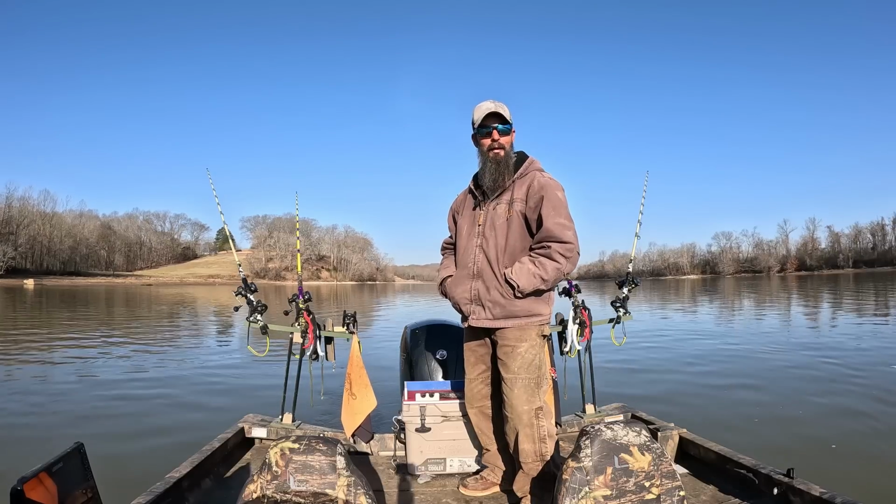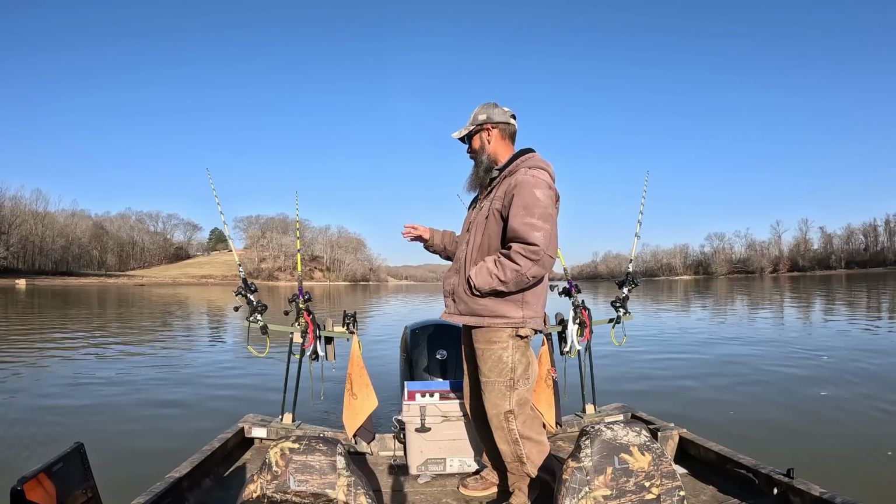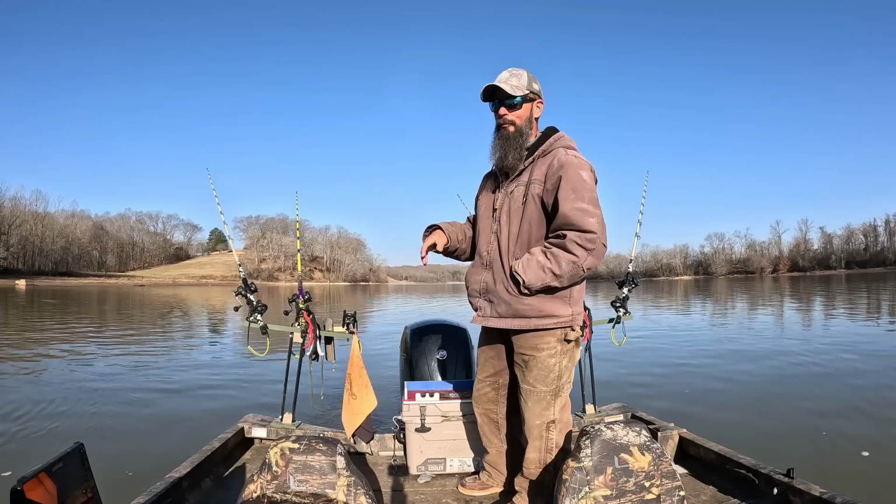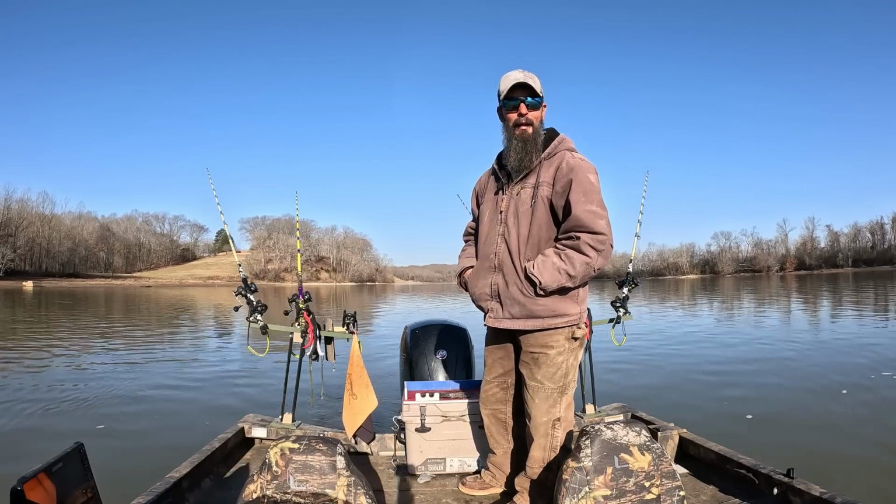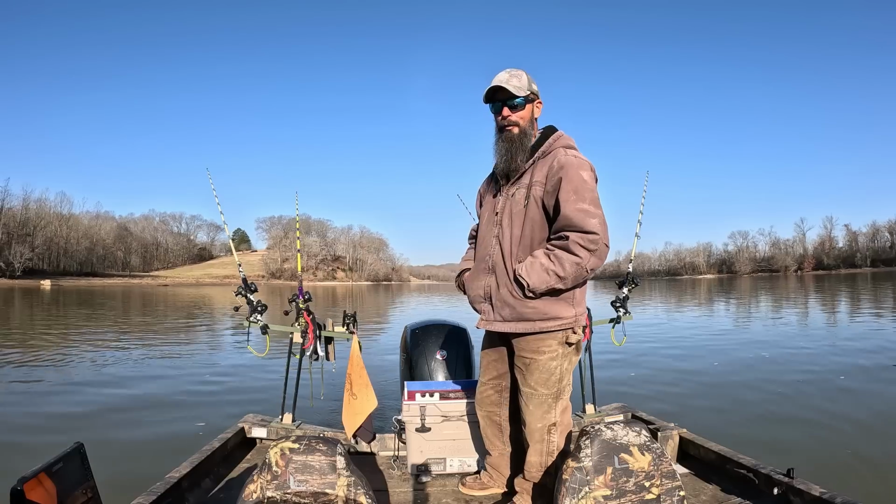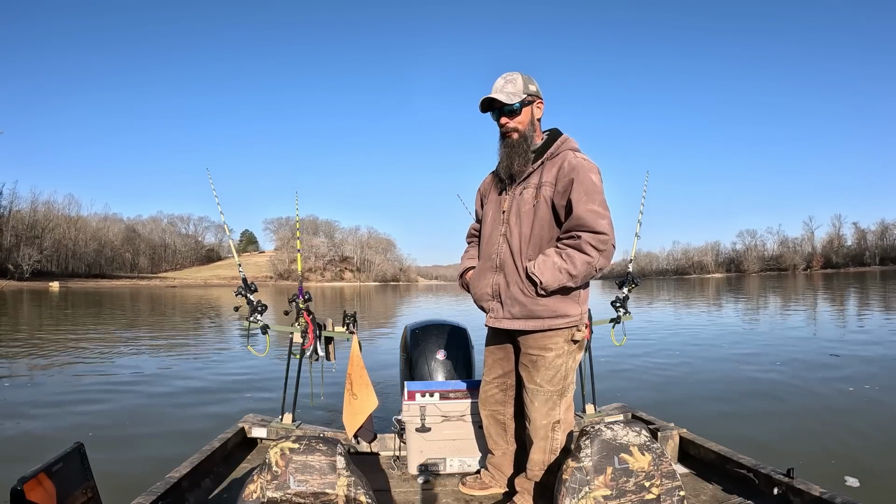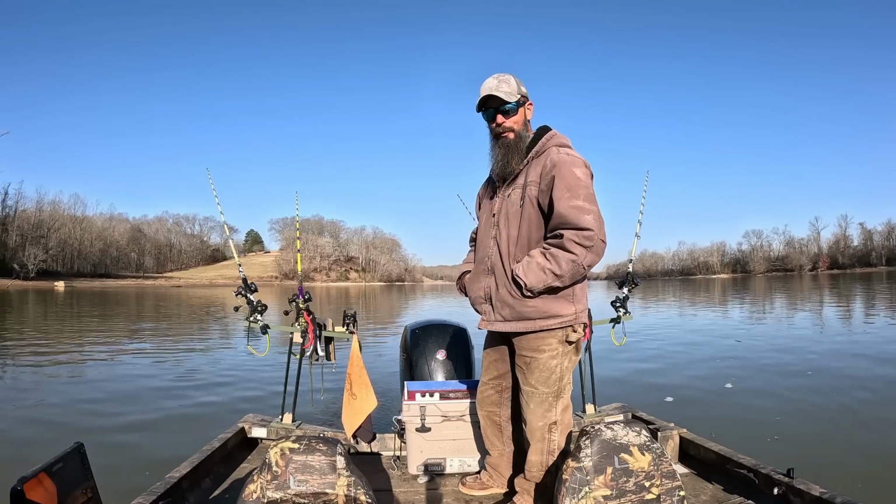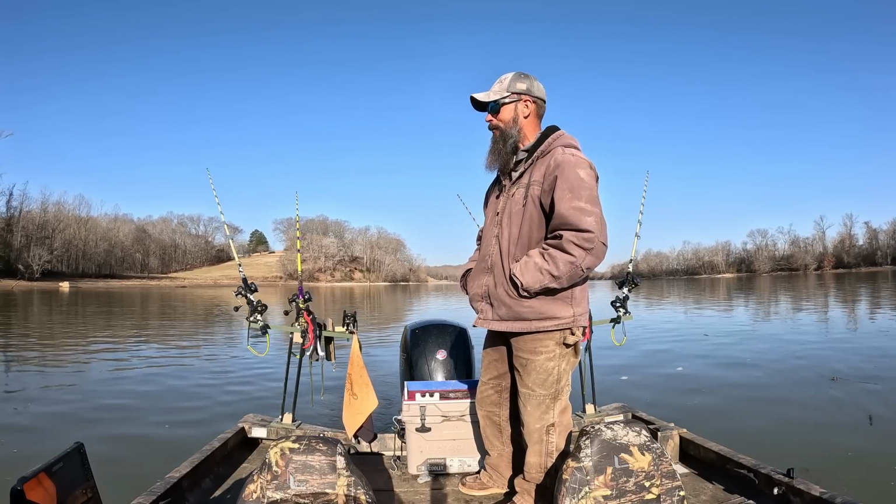I ended up coming across three skipjacks too, so I'm going to probably run 3 pieces of white bass and 2 pieces of skipjack, just to see whatever they prefer. I don't have that much skipjack, but I'm going to use it anyway. I really wasn't targeting them, but ended up catching a couple, so that's good to know that they're out here. But yeah, man, I'm super excited to see what we pull up.